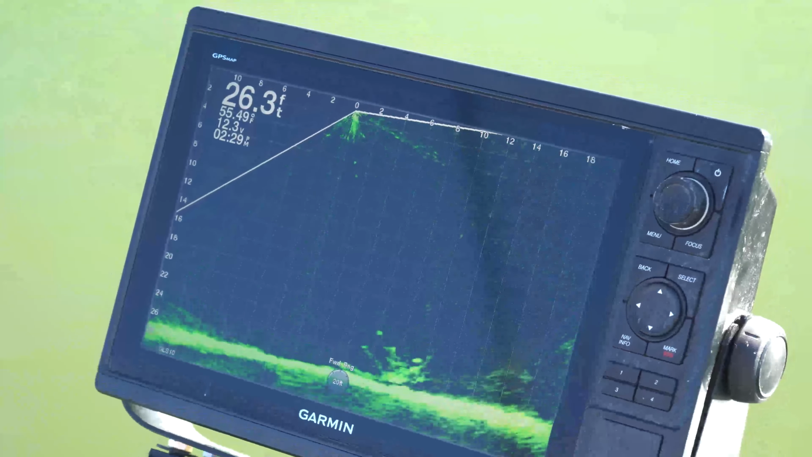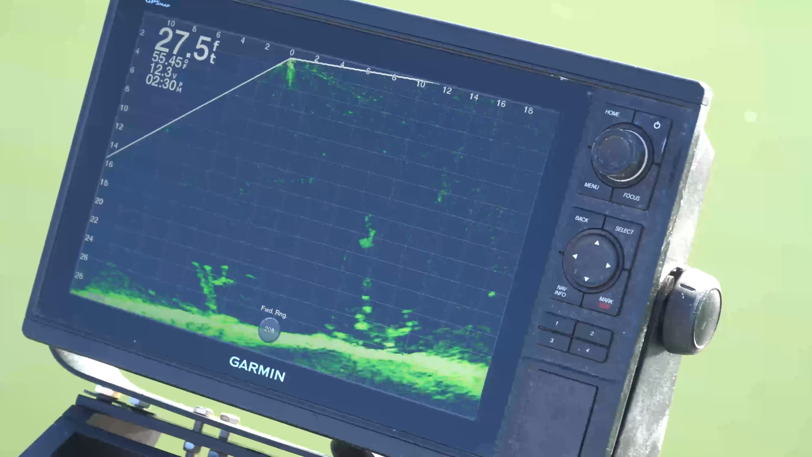Right in there. Here he comes. He hit it. Didn't hit it hard, he bumped it. Another one right there on the bottom.